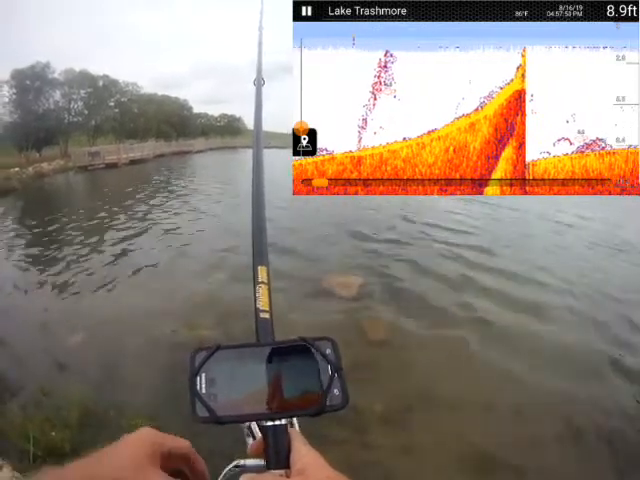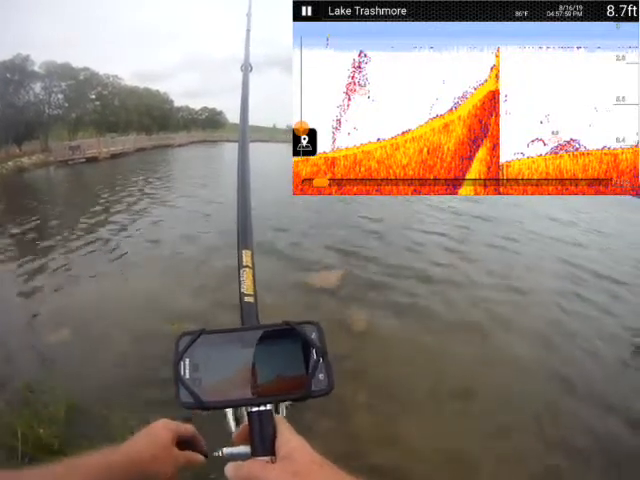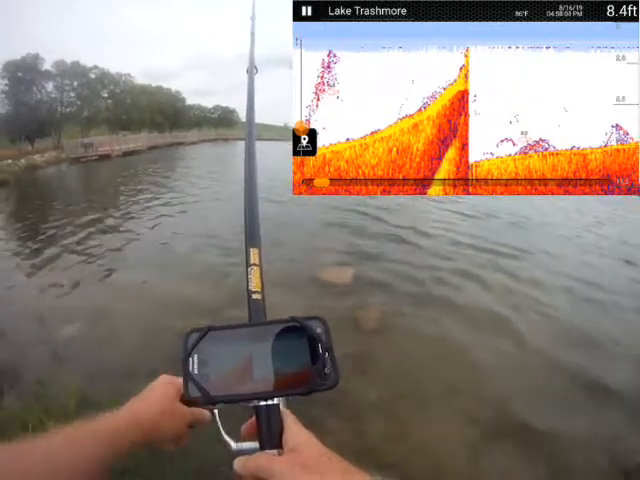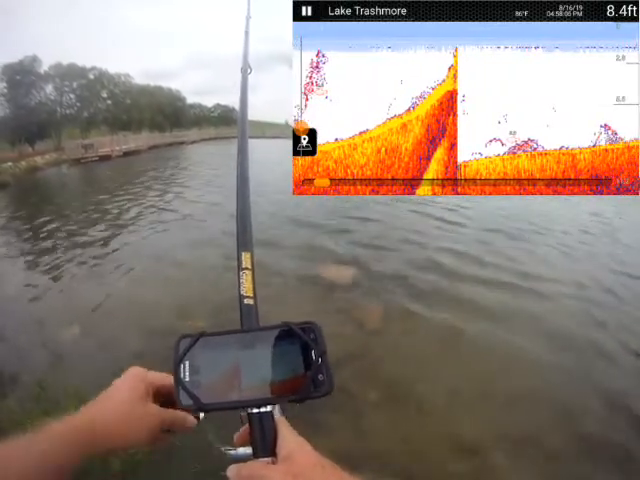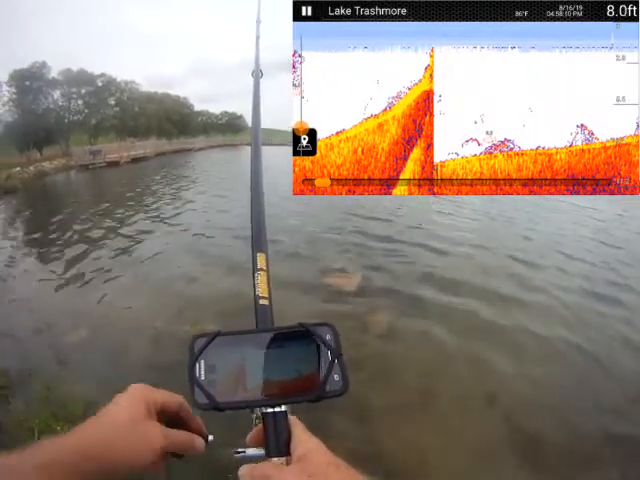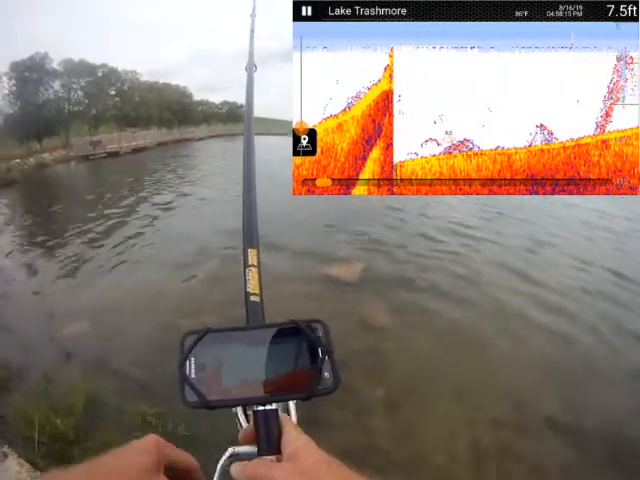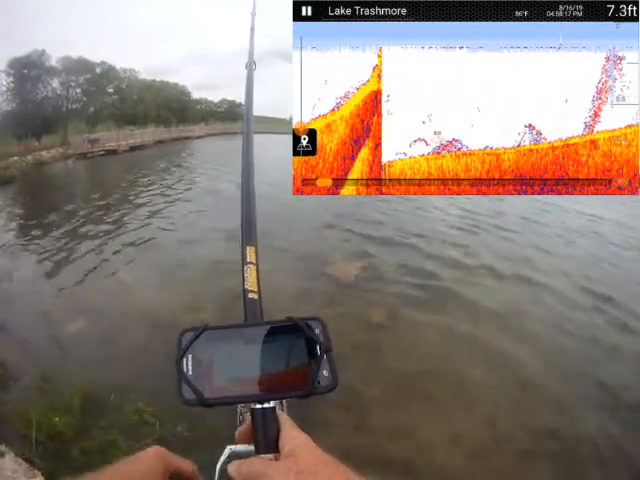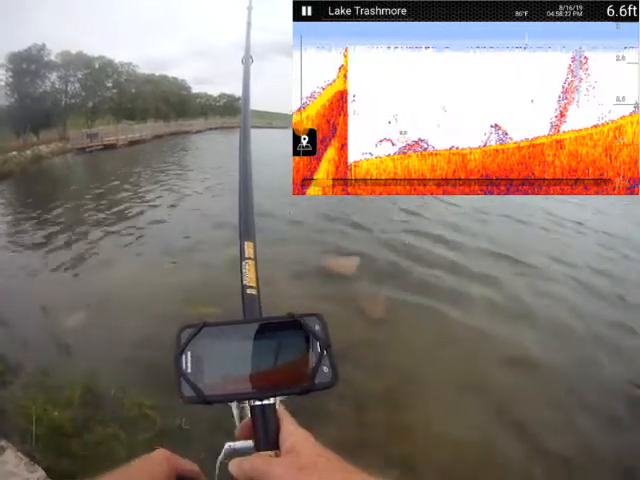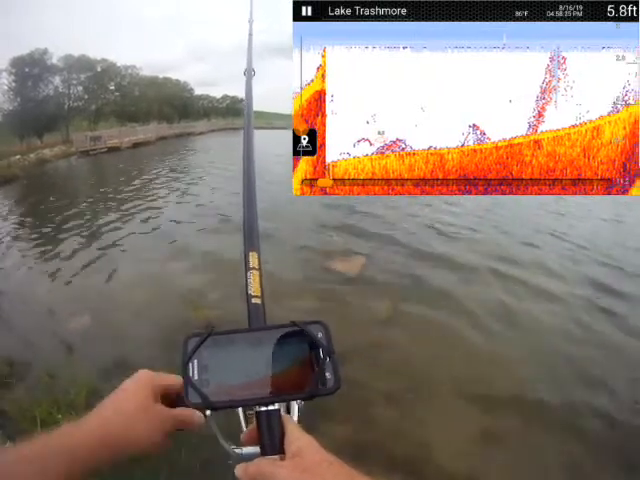Don't know whether it was a carp or a catfish. I don't know if those are weed beds I'm seeing. Ooh, there's another huge, I'm assuming that's a huge thing of bait fish. It's hard to tell. Haven't seen any what I'd call big fish yet.